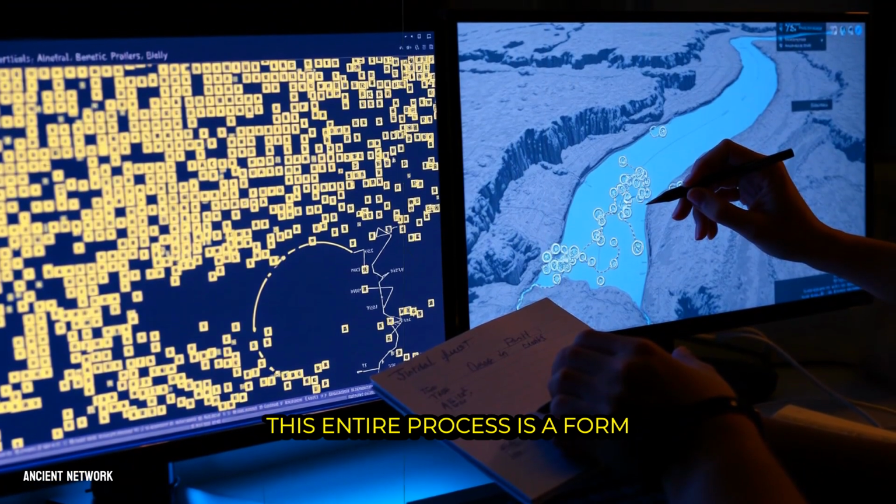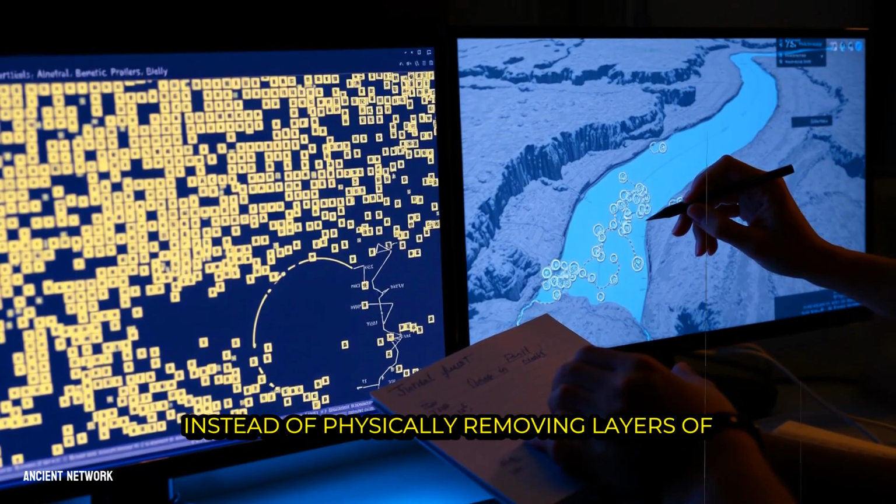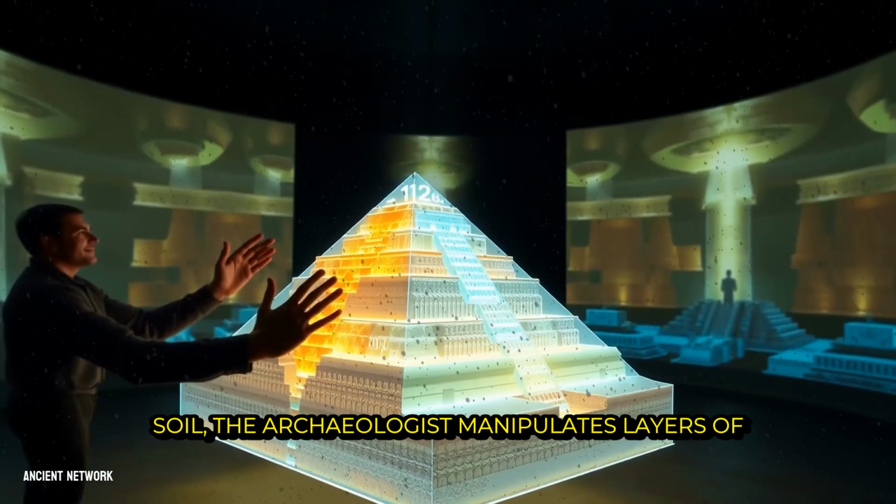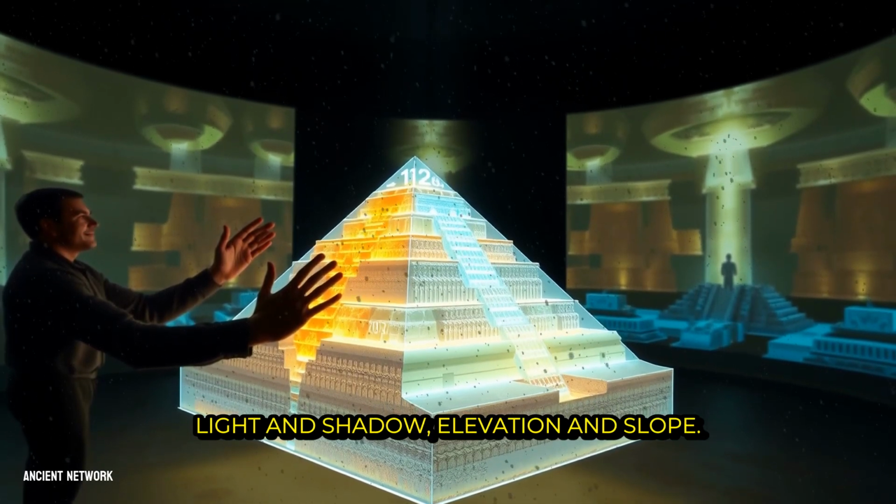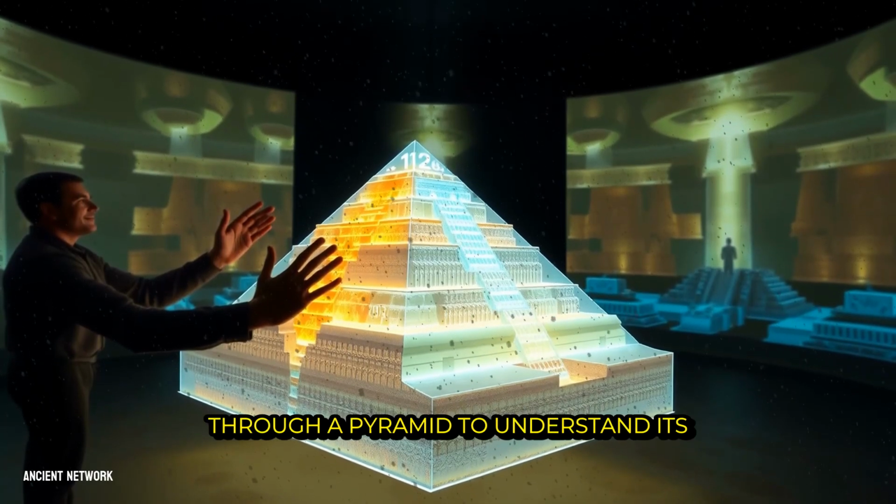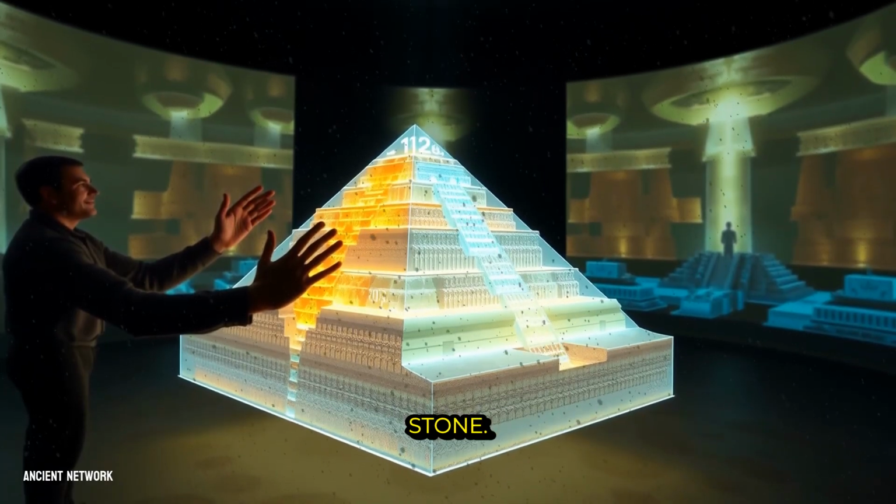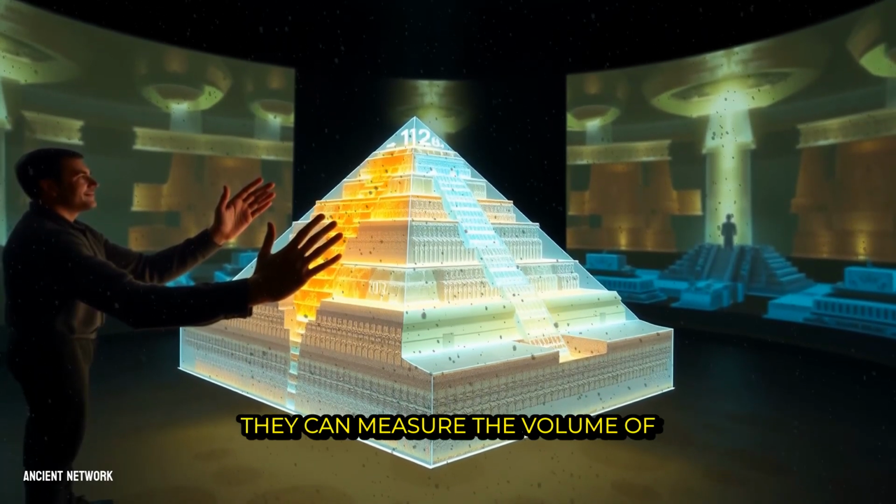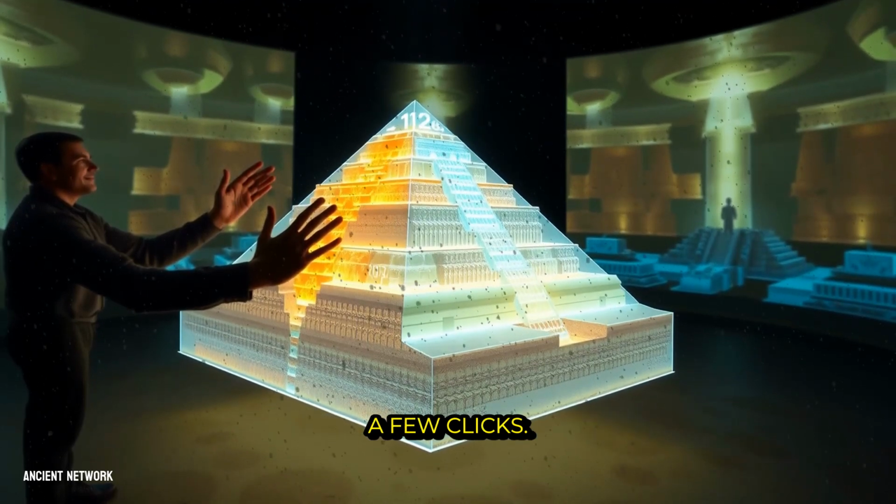This entire process is a form of non-invasive excavation. Instead of physically removing layers of soil, the archaeologist manipulates layers of light and shadow, elevation and slope. They can take a virtual slice through a pyramid to understand its construction phases without ever touching a stone. They can measure the volume of a reservoir or trace the full length of a canal system with a few clicks.